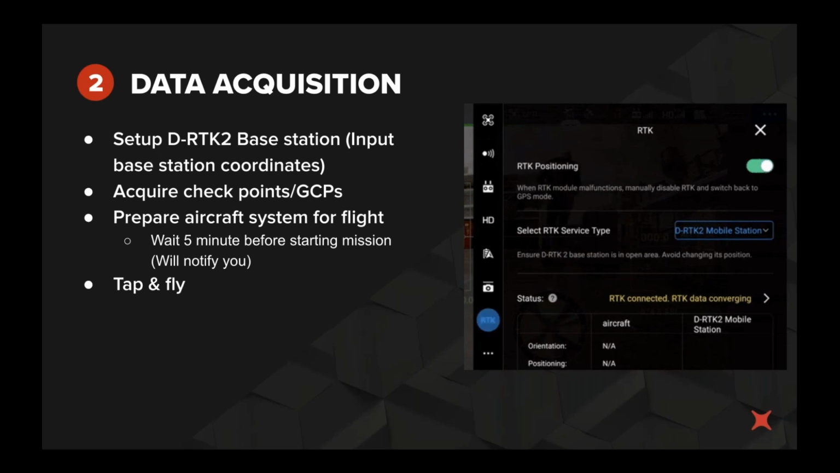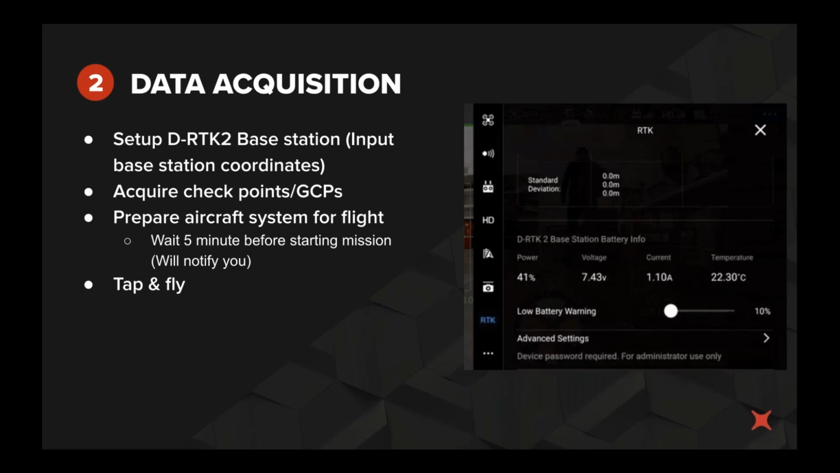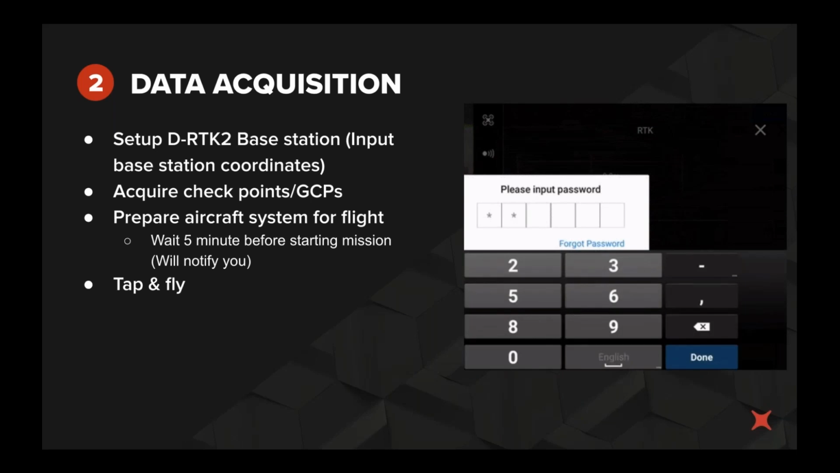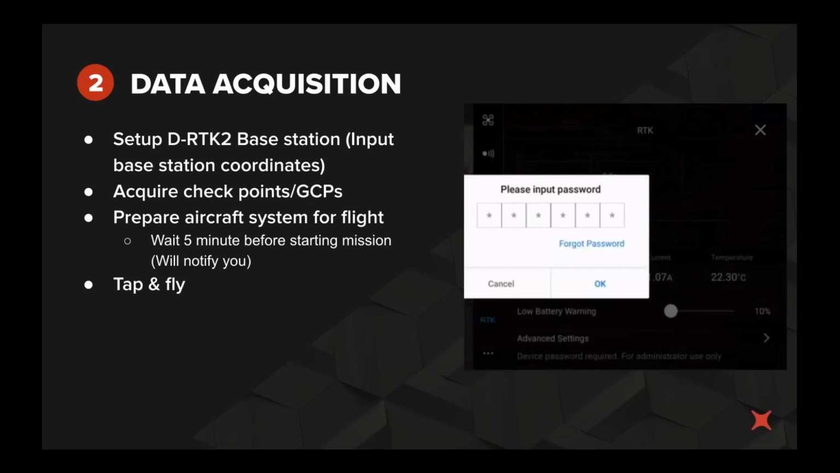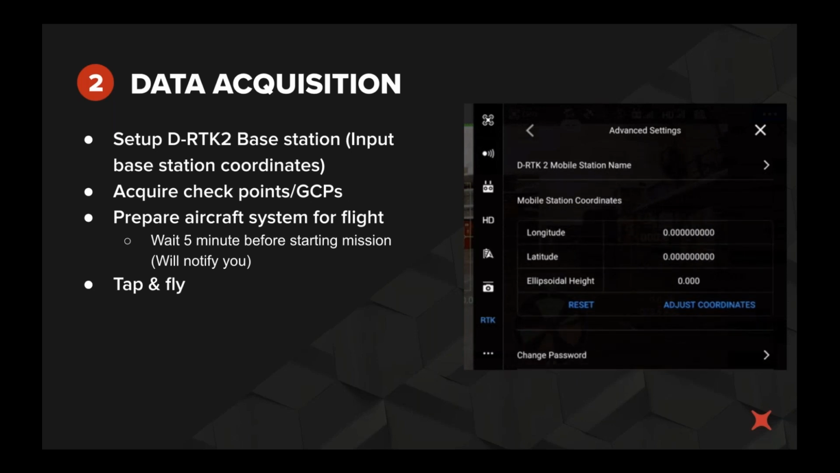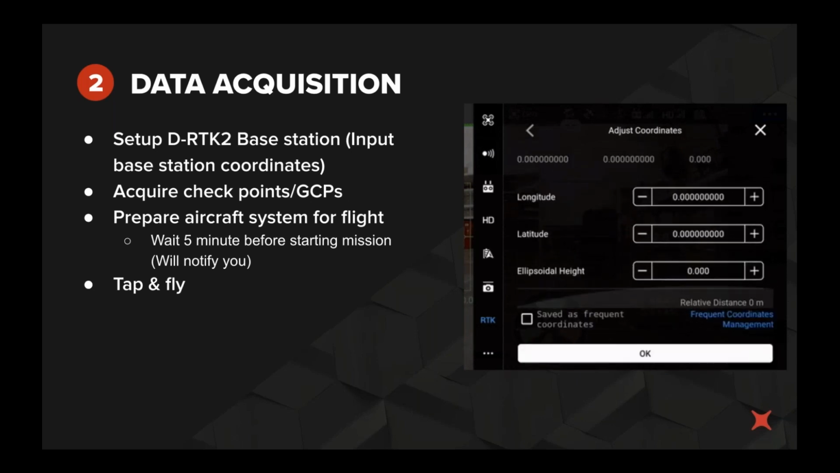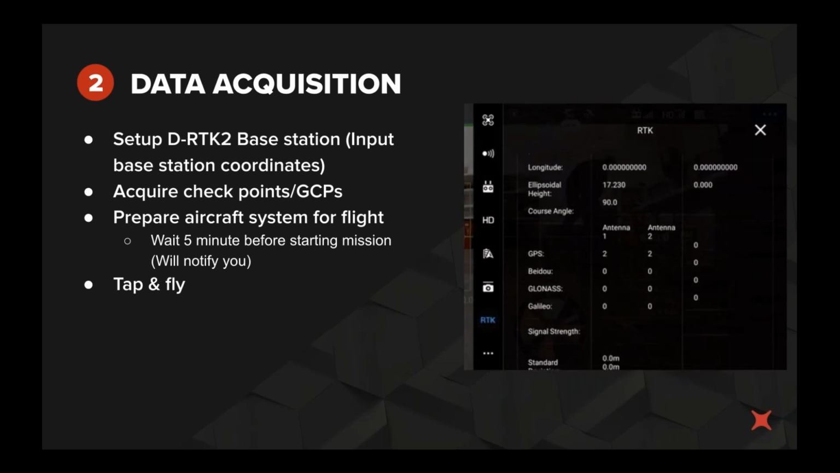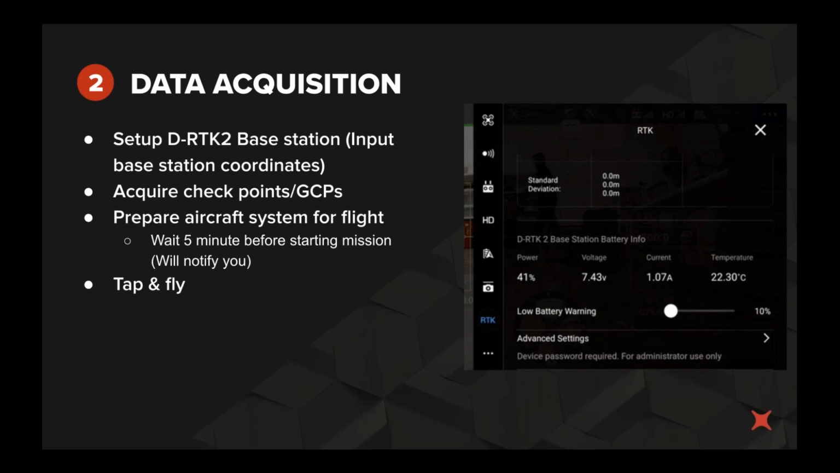Once you've done all that and have the DRTK all set up, turn on the aircraft and ensure that you have a fixed position with the DRTK. It's important to note that the L1 does require a 5-minute warm-up period for the IMU and the INS, and the controller will notify you once the system is ready to fly.